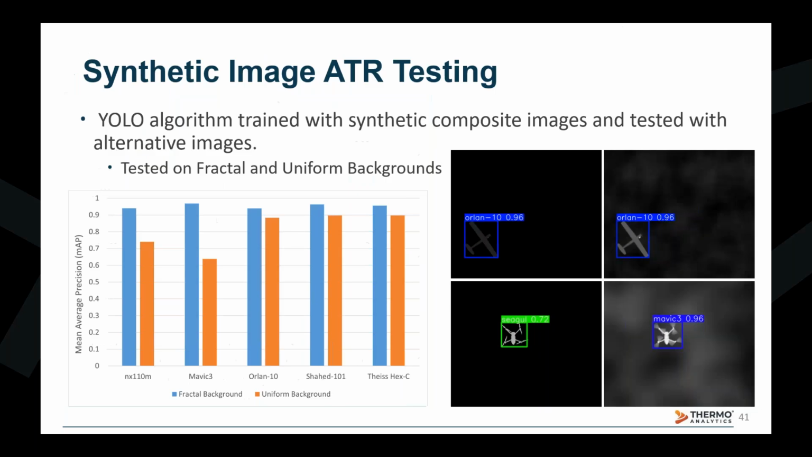We also wanted to test the algorithm with images that contained backgrounds it had never observed before. We tested the algorithm with synthetic imagery on a uniform background and a composited fractal background that included rotor blur. When just comparing the drones, you can see that the mean average precision is always higher when using a fractal background with rotor blur than the base uniform background rendering alone.